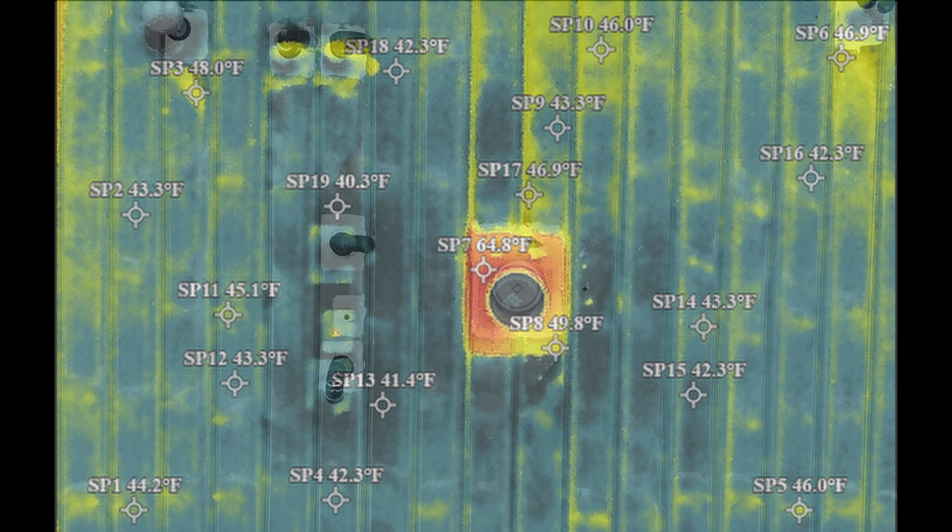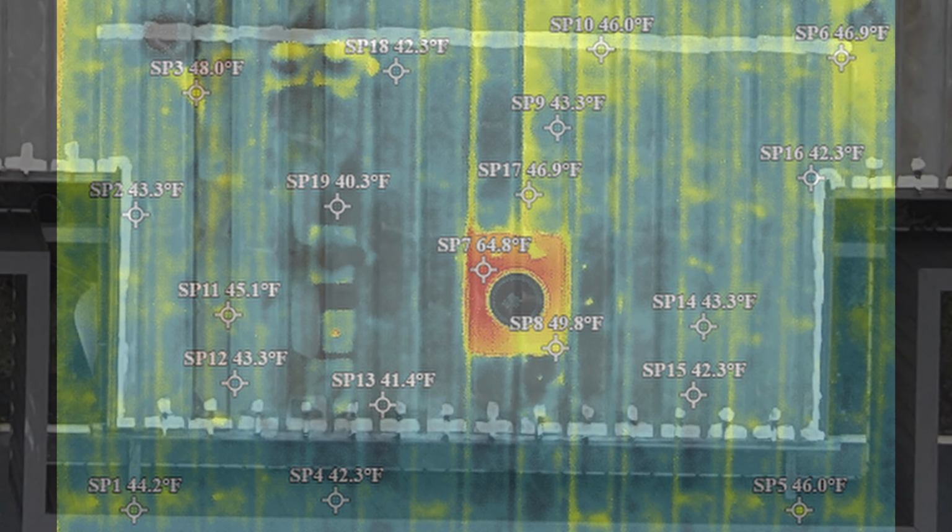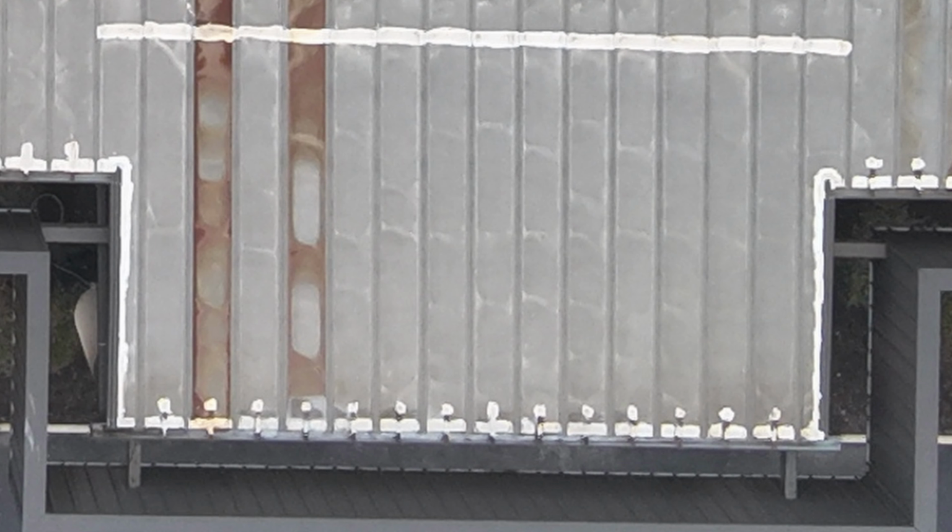But back to the thermal version of it, there's a lot of yellow happening, and more than green or dark, which would mean the roof is cool. So it's a matter of interpreting the data and maybe inspecting the roof to see where the leaks are and see if these red areas and yellow areas are really causing problems or not within this roof. Let's go to the next set of images.